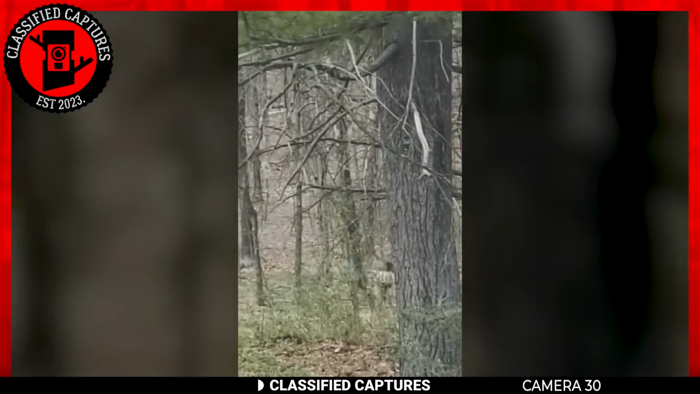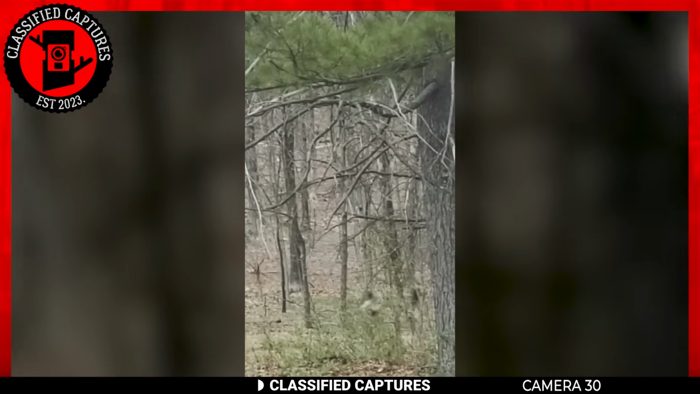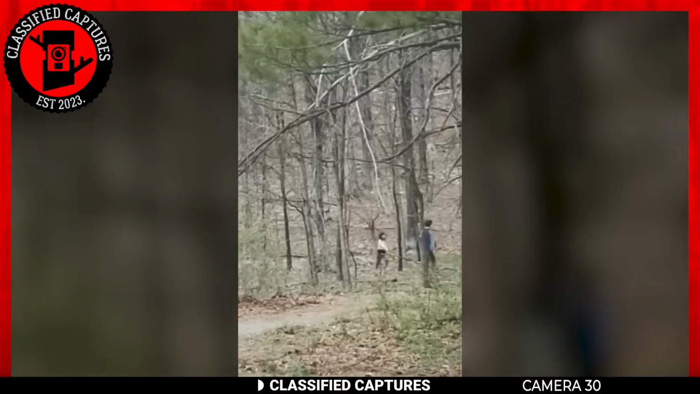It's the stuff of nightmares, and it's precisely what one father experienced during a seemingly innocent family outing. The entity's appearance alone is enough to send shivers down your spine, and from the children's reactions, it's clear that they were terrified. But here's the puzzling part. The father remained surprisingly calm.